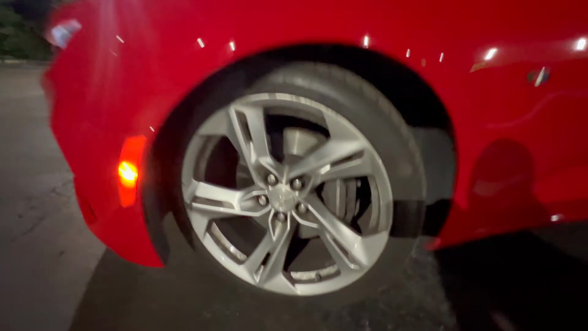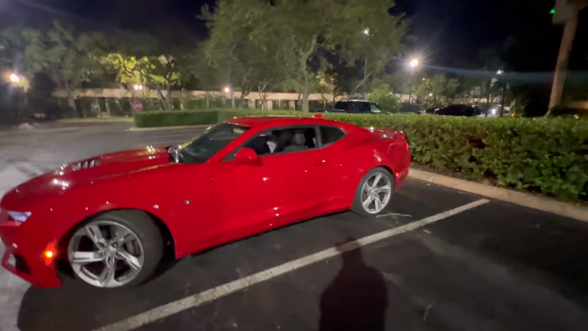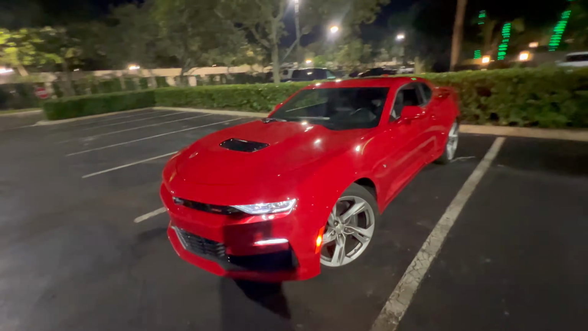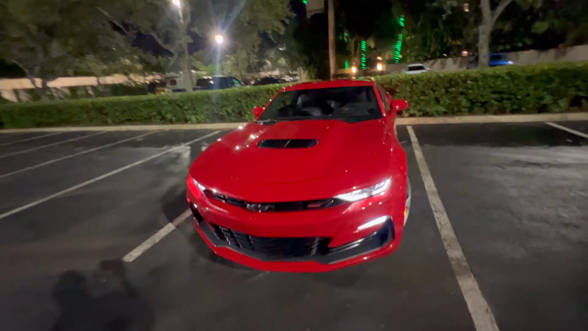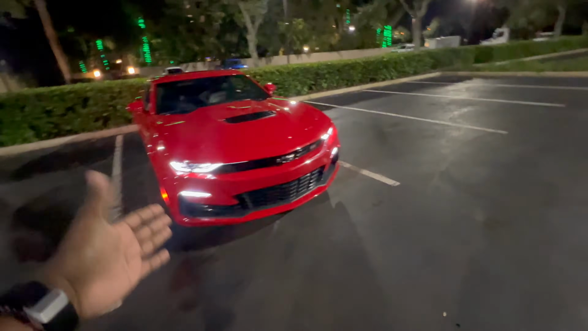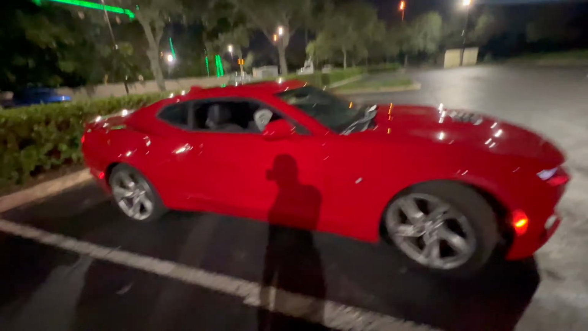That was it. So with the Camaro, you get 20-inch wheels, 275/35/20s all around. And it's a very beautiful and powerful muscle car. I'm not a big fan of Camaros, but this one kind of grew on me, so I kind of like it. Beautiful car.